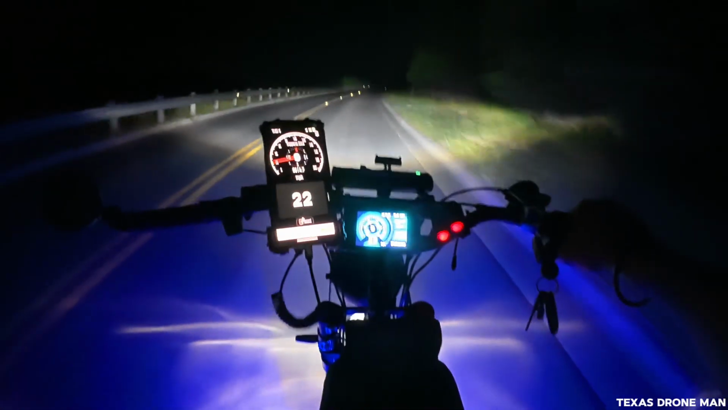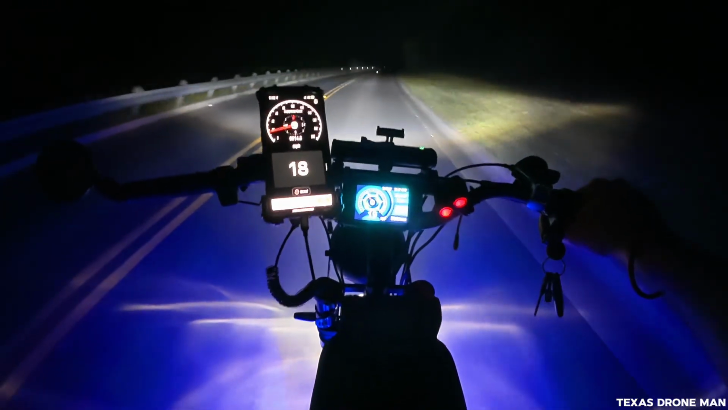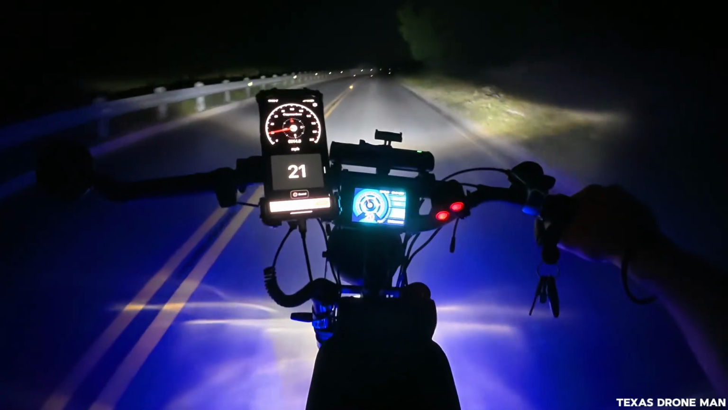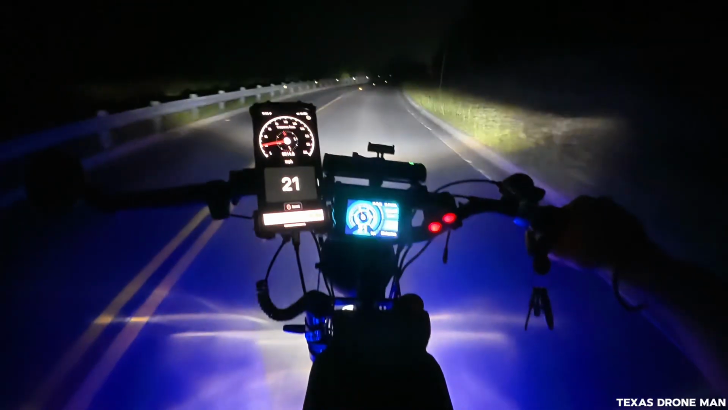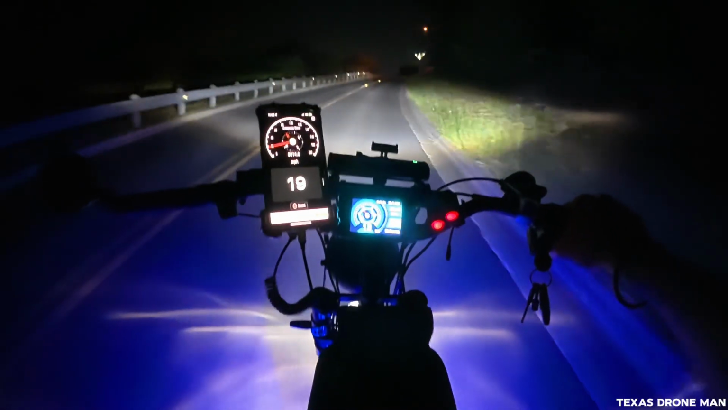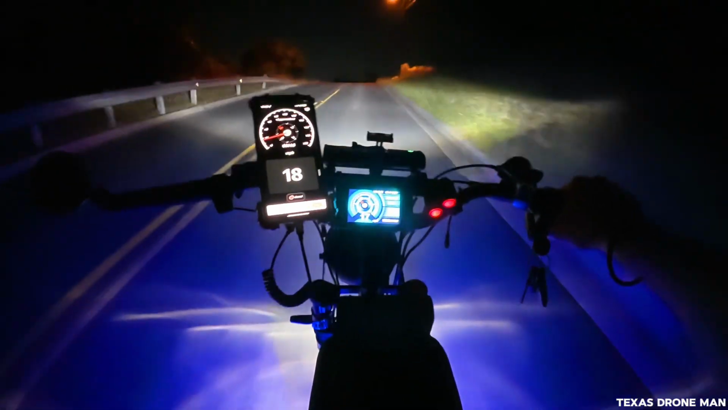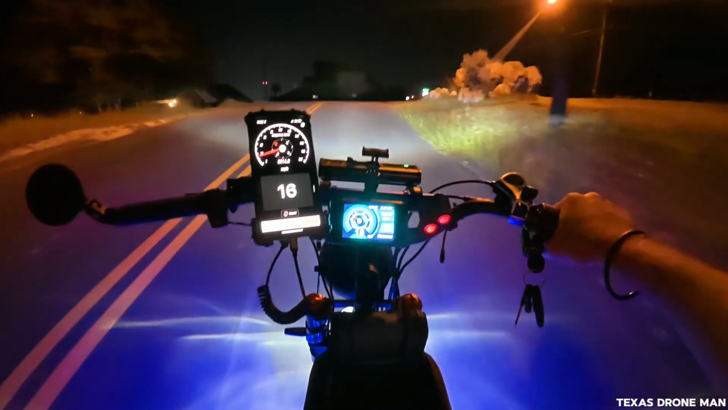I filled that thing up on the first video when I was bringing it home, and I haven't put gas in it yet. I ran my chem tool through it, my injector cleaner. I'm going to run it down pretty low to clean that fuel system out.